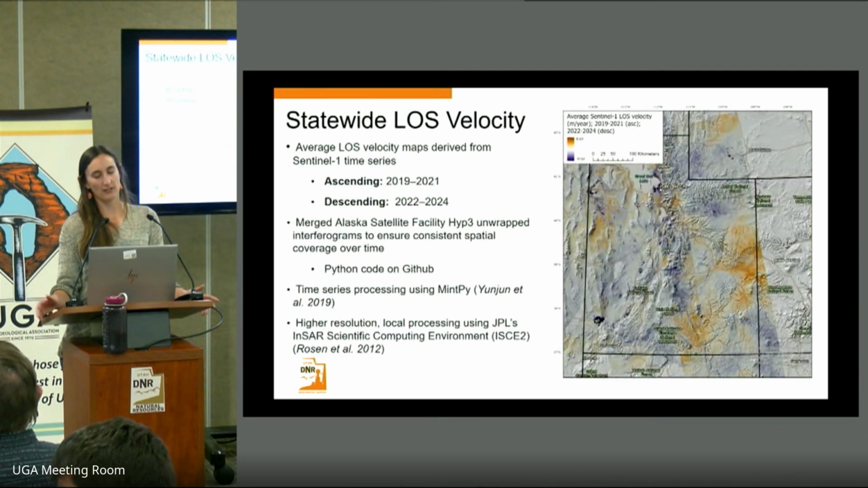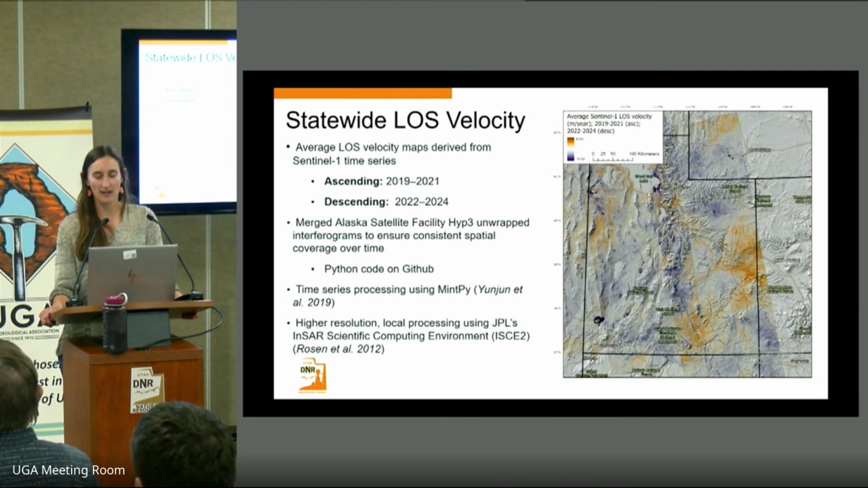My first job with this position was to produce a statewide line of sight velocity map for Utah using InSAR. Here we can see an example of some of the different satellite paths that we've processed using an online tool from the Alaska Satellite Facility, or ASF. This tool is really nice because you can go online, choose 2 dates, produce an unwrapped interferogram, and download it to ingest into your post-processing or time series analysis. This is all free, and accessible to anyone who wants to use it.